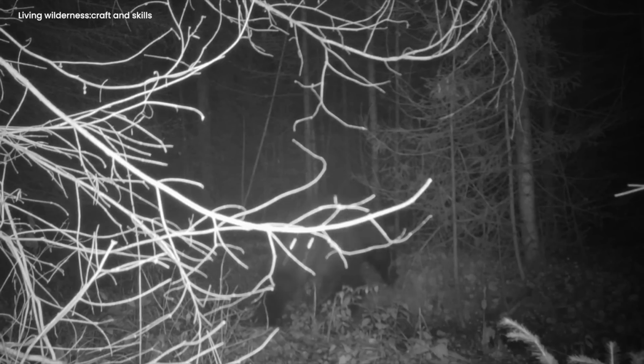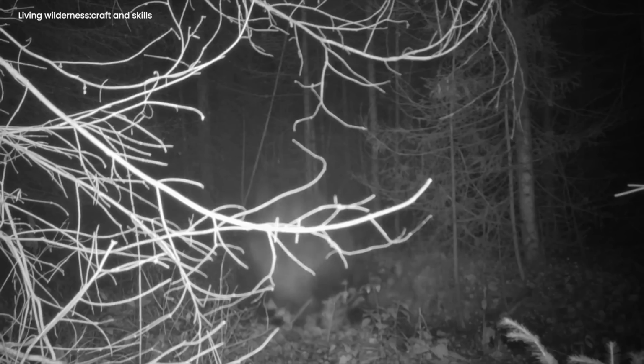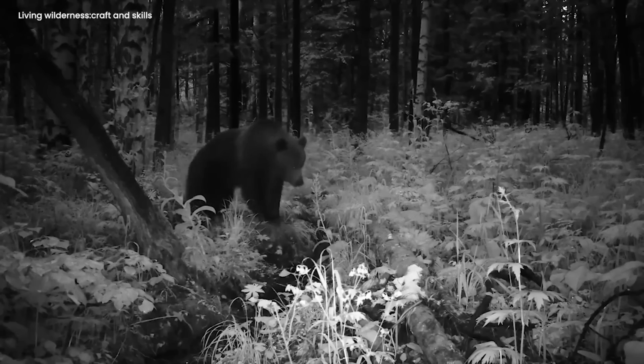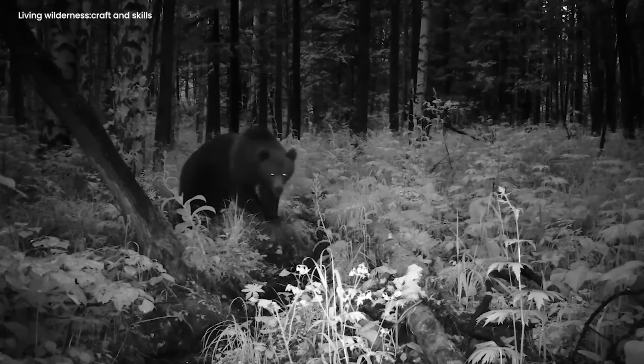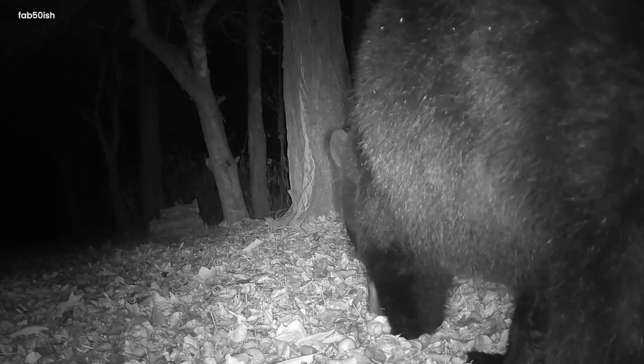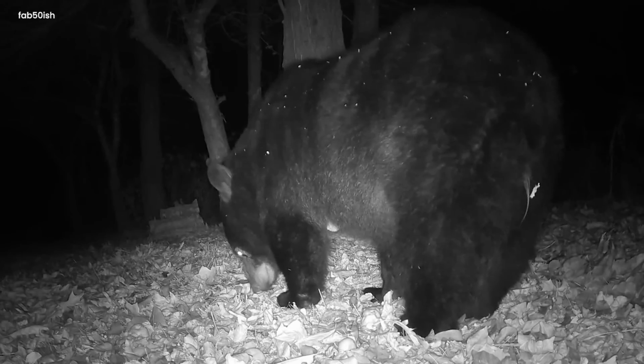It strolled confidently, its strong legs making it look easy to move through the wild. The leaves under its big paws made a soft sound as it walked, like a quiet, mysterious song in the darkness. The bear sniffed the air, smelling different scents, and its ears perked up, listening to every sound. It was a big, amazing sight, a wild critter not knowing its picture was being taken.